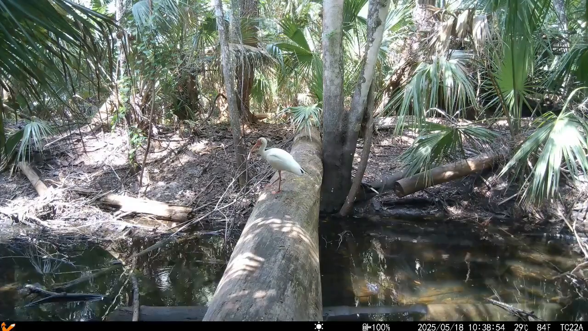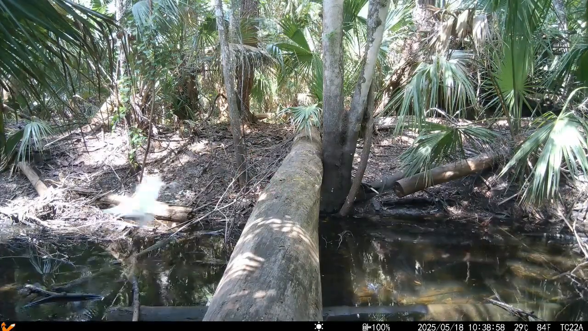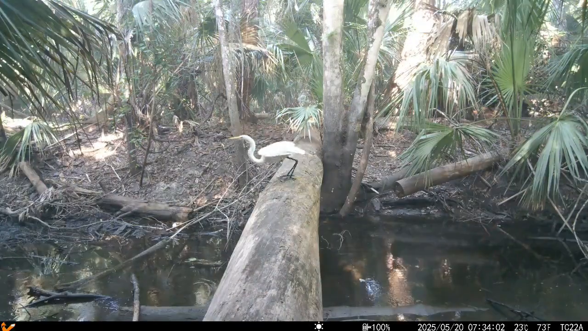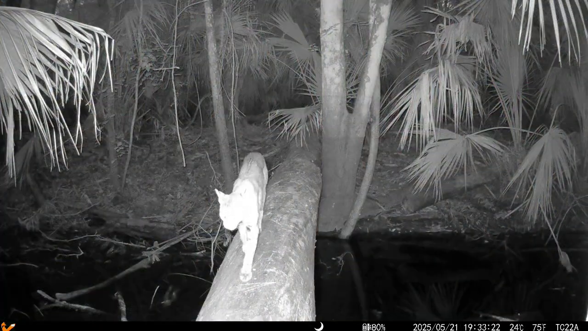Yeah, that was me. Here's a bird on the captain's log. I got 3 locations today. This is 2 weeks. Not sure what kind of bird this guy is. Yeah, it's some kind of heron, I think. Took off. I had to slow him down.